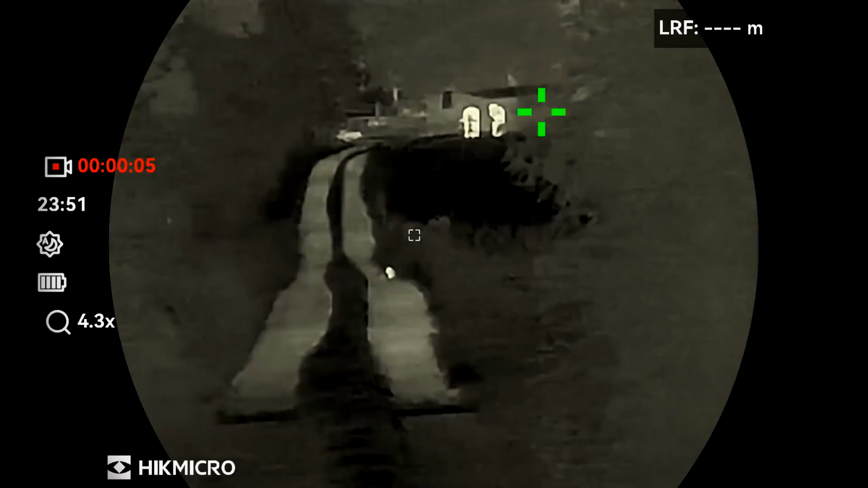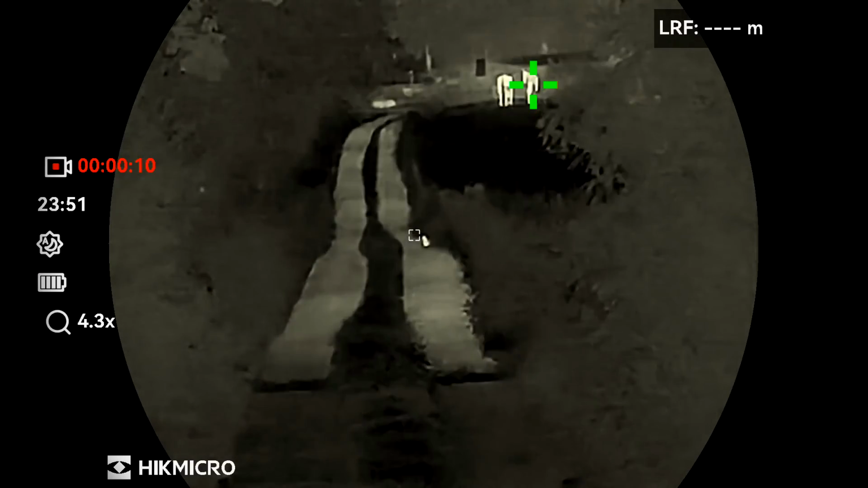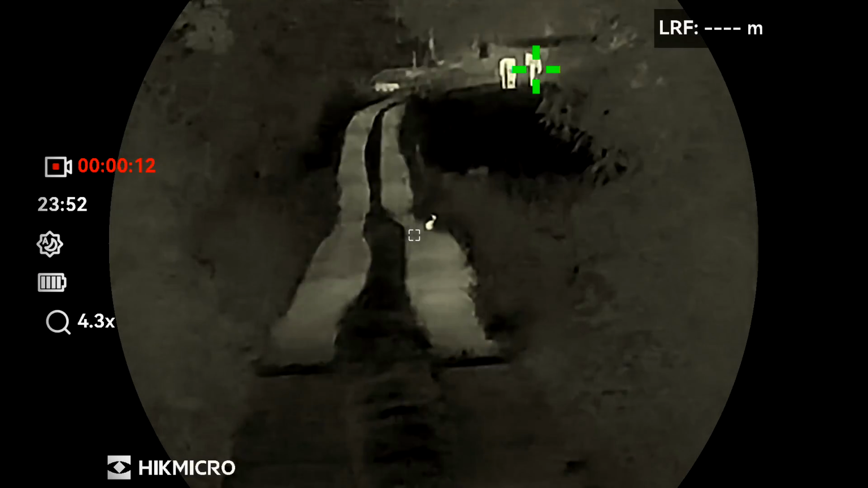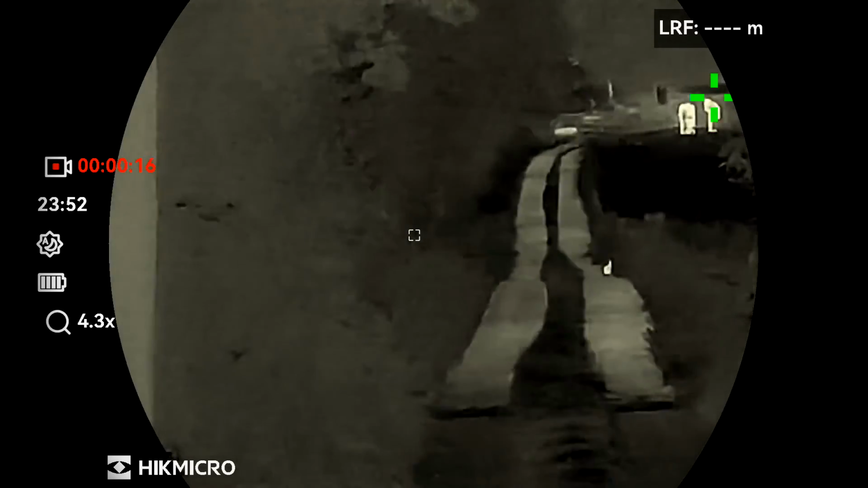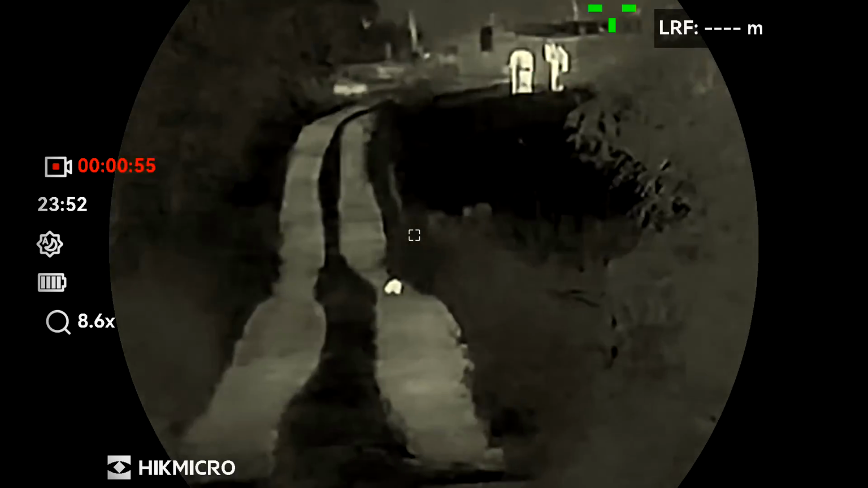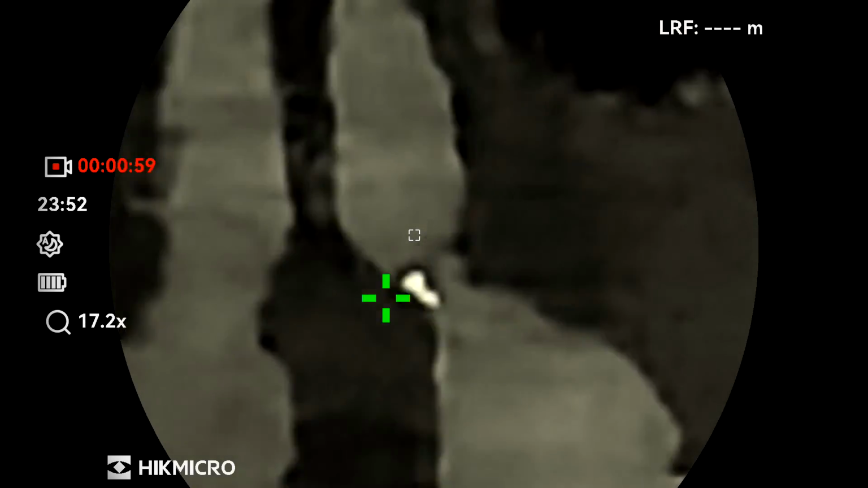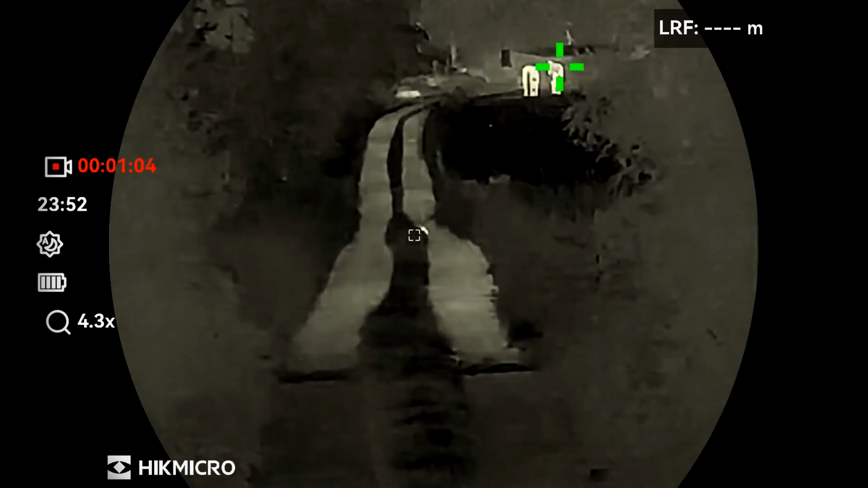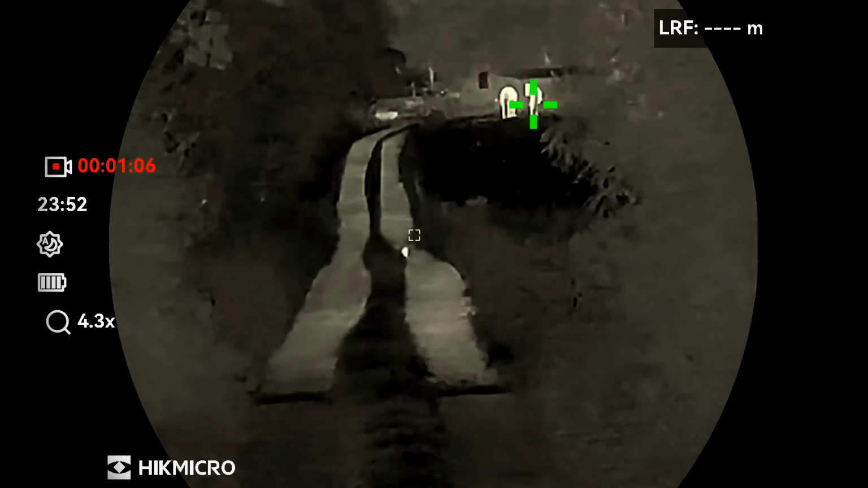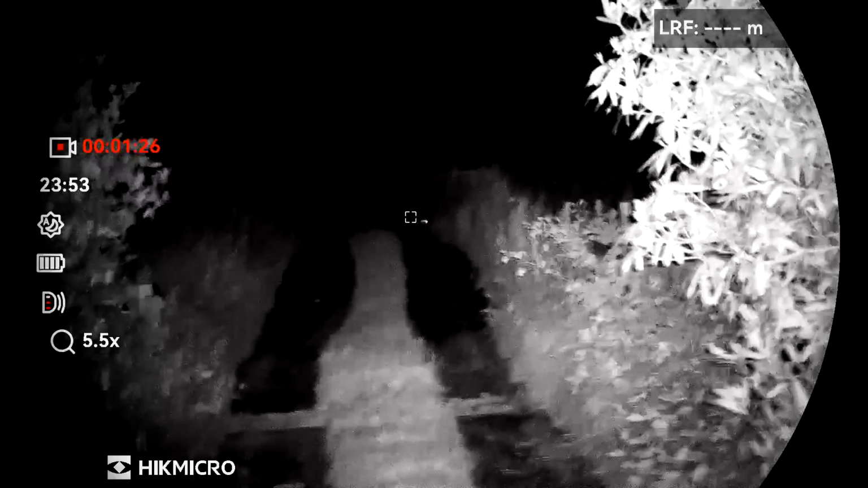So the IR is good for that sort of range. You see the rabbit very clearly. You can see the two horses quite clearly. You couldn't identify what they are, certainly. And also, likewise, the rabbit. Obviously it's a pixely image in the thermal. 17 times, 4.3, 8.6, 17.2 mag. And optical, which then defaults to night vision fairly quickly.